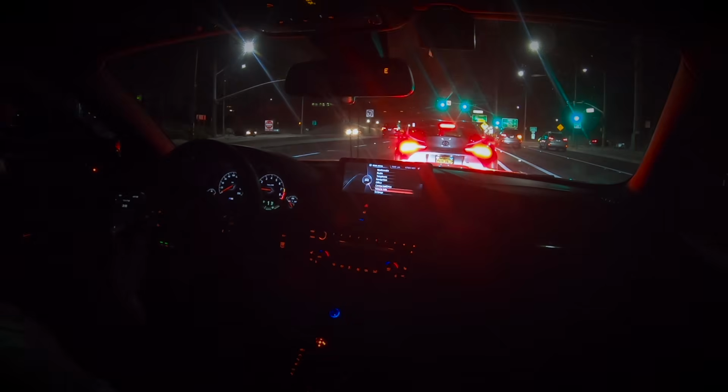So yeah, full tank of E85, Supra M4. We're ready to have a good night.